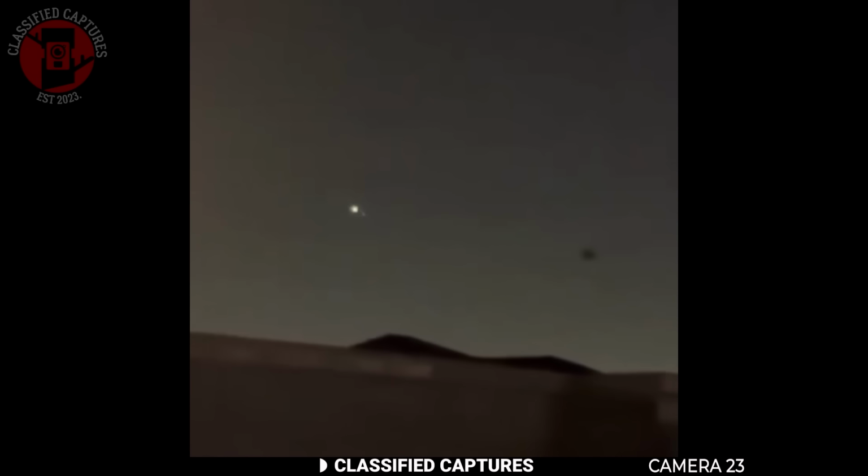Now, Phoenix isn't exactly new to this kind of story. It's the same city where the legendary Phoenix Lights happened back in the 90s, which was one of the biggest UFO sightings in US history. So of course, people are already asking the question again: are these just planes, drones, or satellites distorted by night filming, or is Phoenix once again at the center of something not from this world?